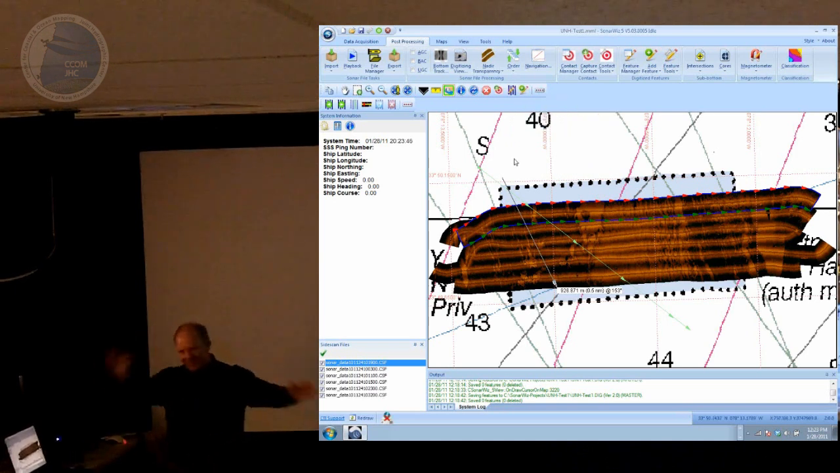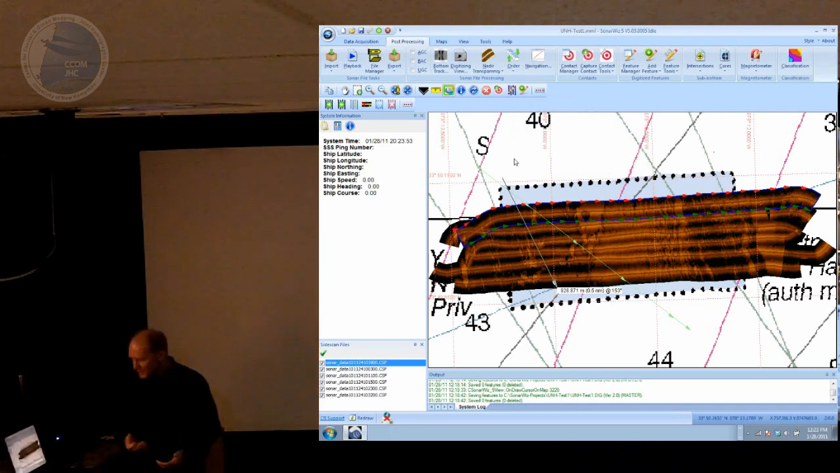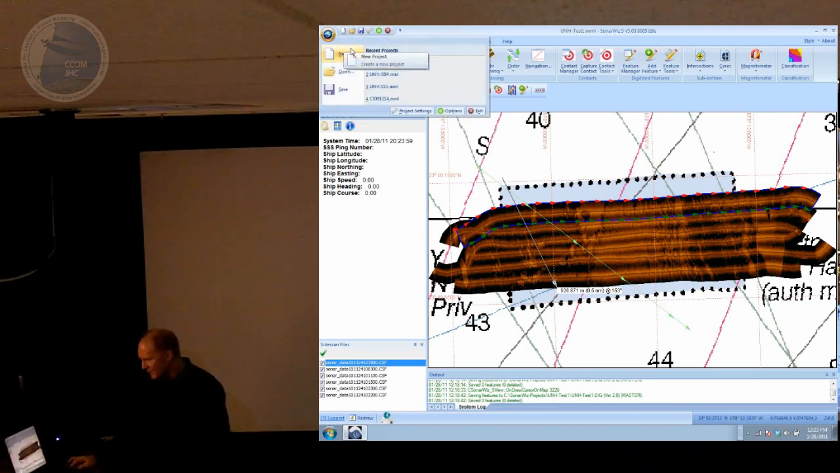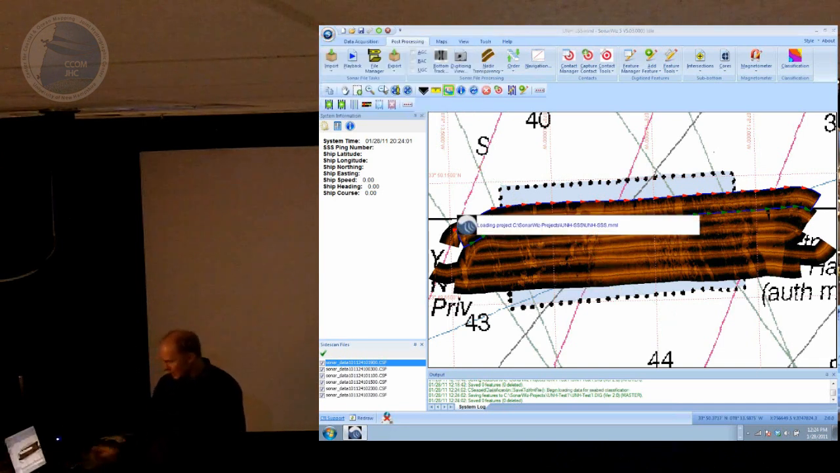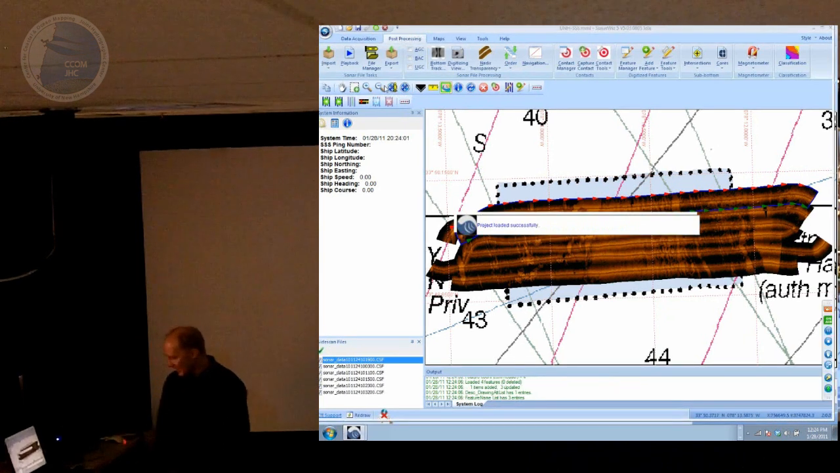Okay, so that's sort of the real quick overview, the anatomy of SonarWiz and some of the functions that are available. Let's just jump to a project. So this is a project that I was messing around with on the plane yesterday. This is basically the same data that I've already processed out. I've done a little bit more to it. So we're gonna look at the same data set that's had some gain applied to it.